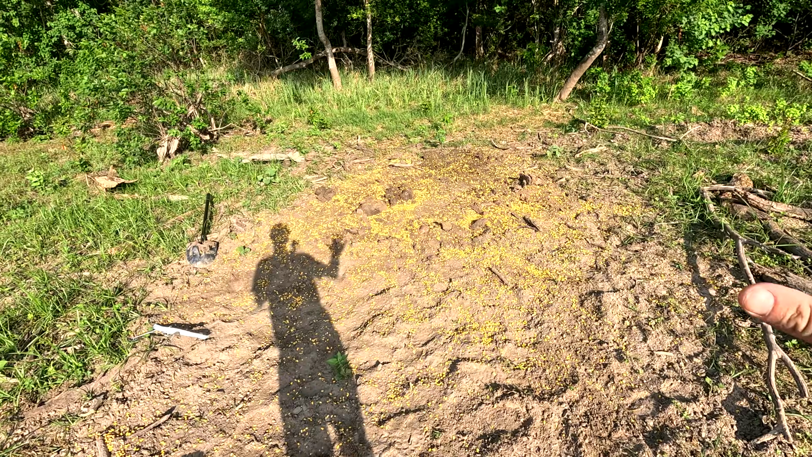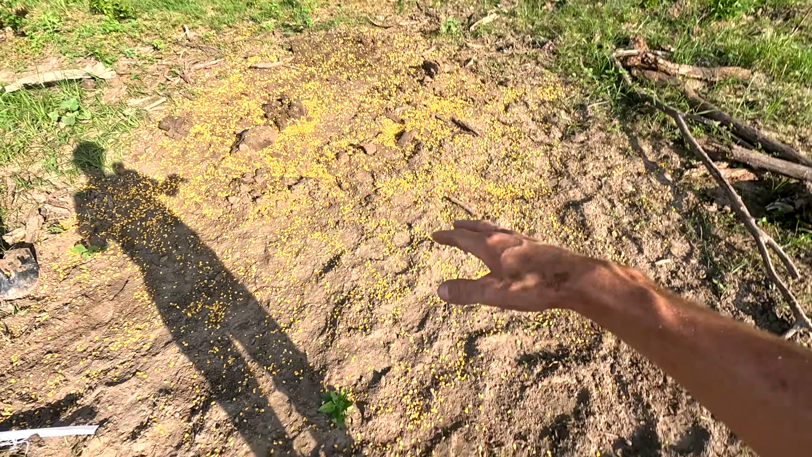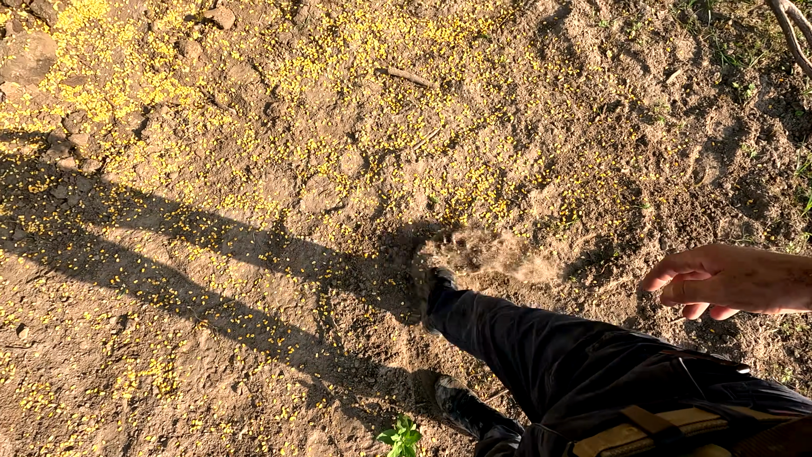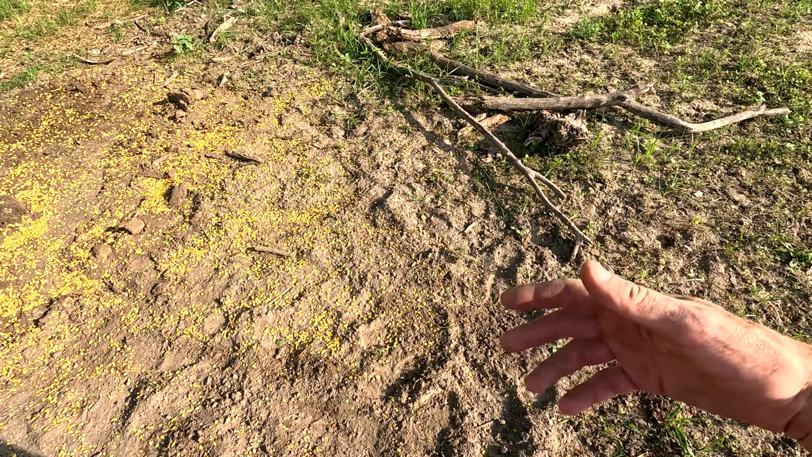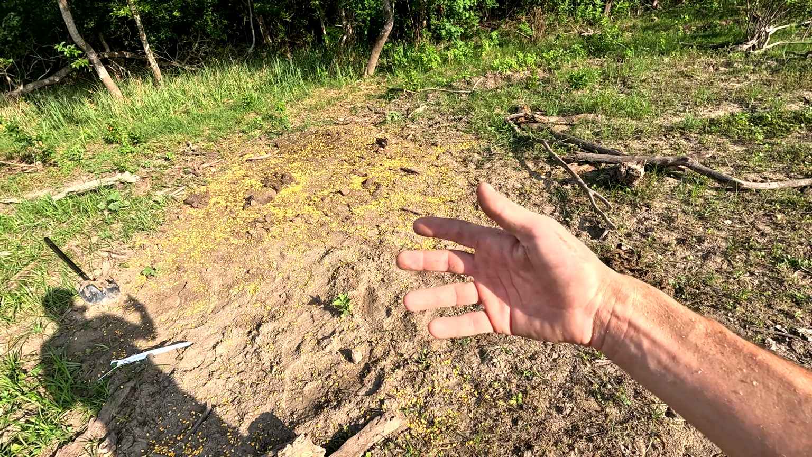Now what we've done is I buried the corn, I buried the bowl with the water in it, and then I spread a light layer. I kicked some dust and stuff up over some of this corn to cover it, make it more difficult for the raccoons, for the deer, for the cows, anything like that to get it, and to make those pigs take a little longer getting it.